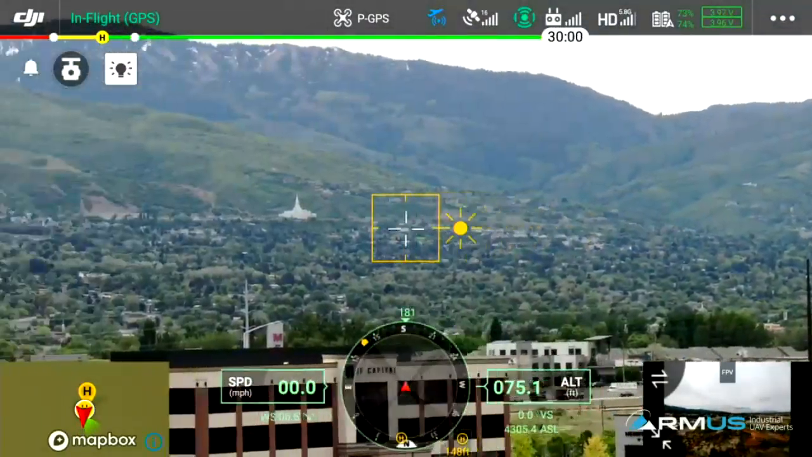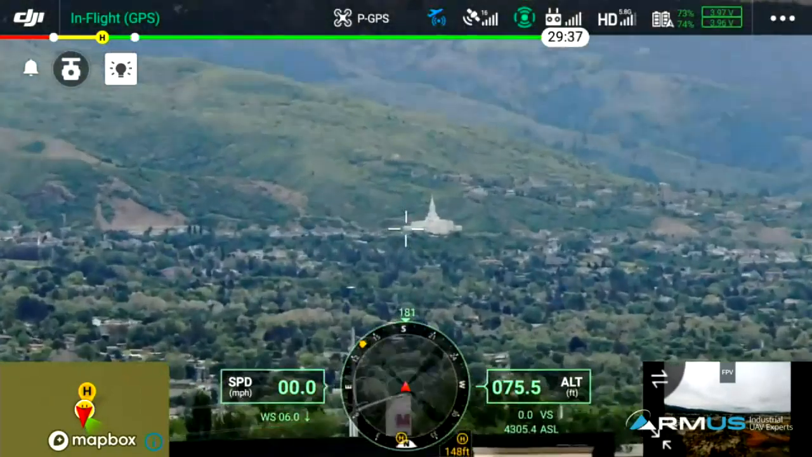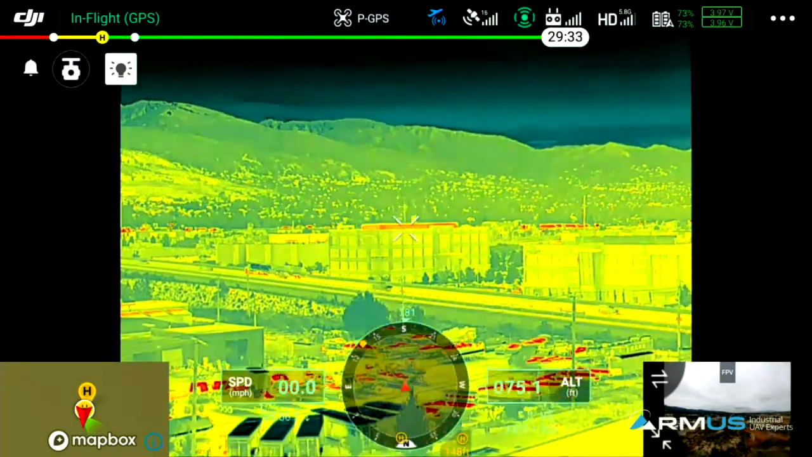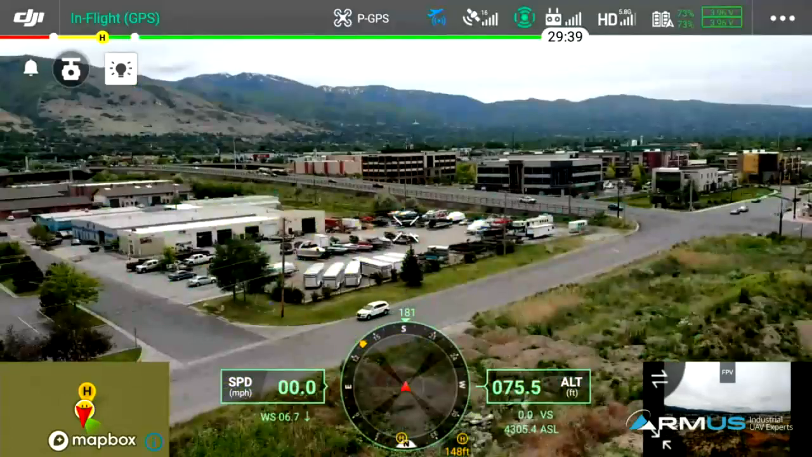while Jake has a lot more other controls on his end. So go ahead and switch over to the infrared view. So there you go, infrared, and then we'll just switch one more time back to the wide.